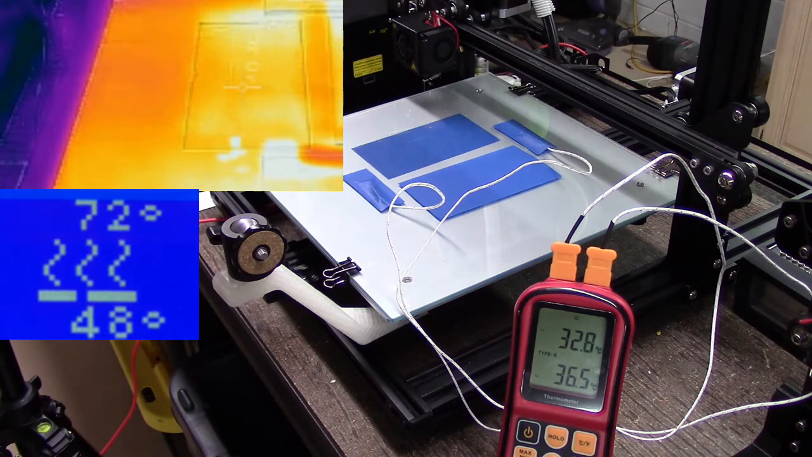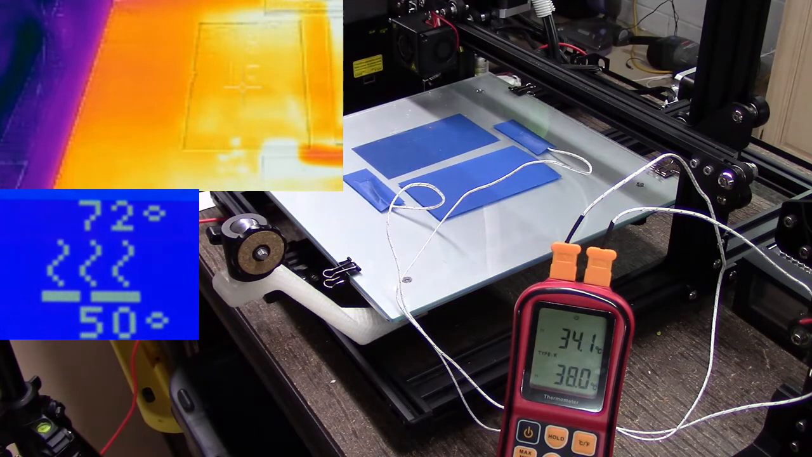So I'm already up to 40. So this is climbing pretty quick. I was thinking that this will take longer probably than the PEI to come up to temperature, but I could be wrong, because it's coming up pretty fast. I'm going to be coming up here at 6 minutes total on the clock.